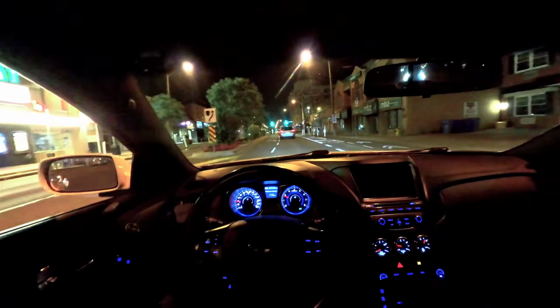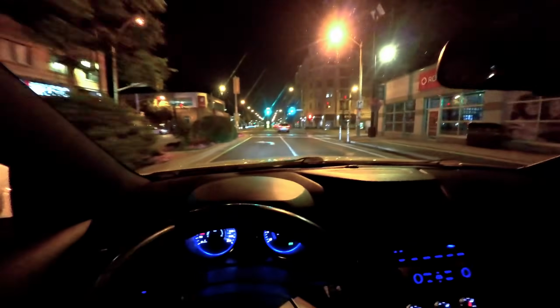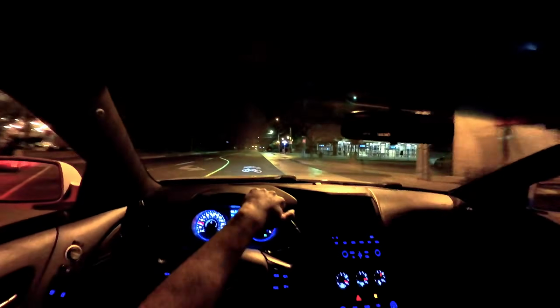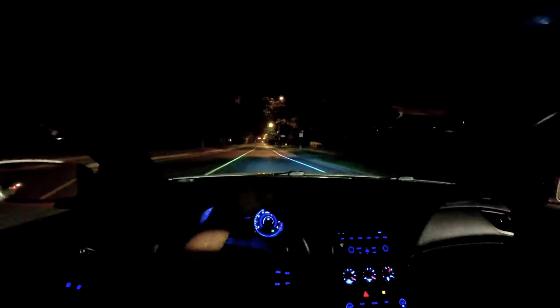Windows down. Royal York. Let's go into this. Look, you fuck with this road. Oh, it's empty for days.